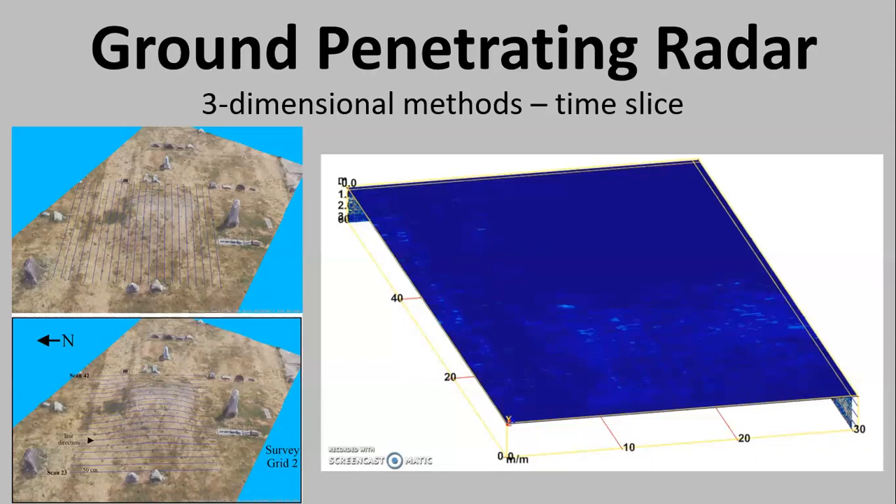When I push play, it's going to go down, and it's like you're taking a slice in the ground as it goes down. Then you can start to see things pop up. In this particular case, there are some trees along the far right side, and the graves were along the far left side.